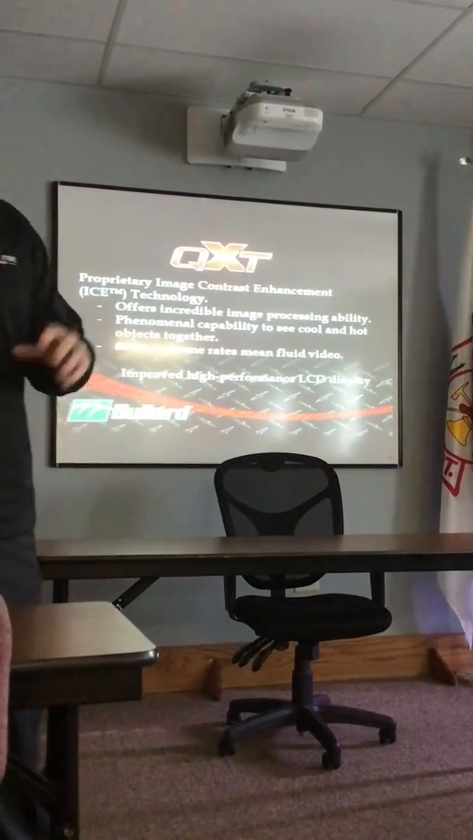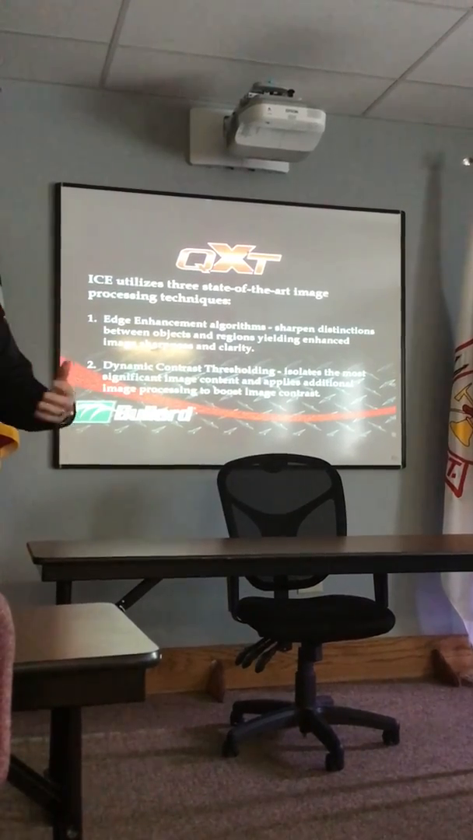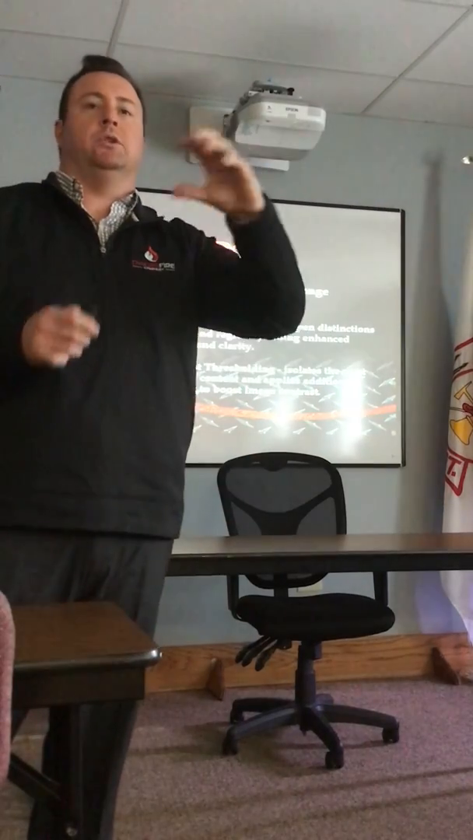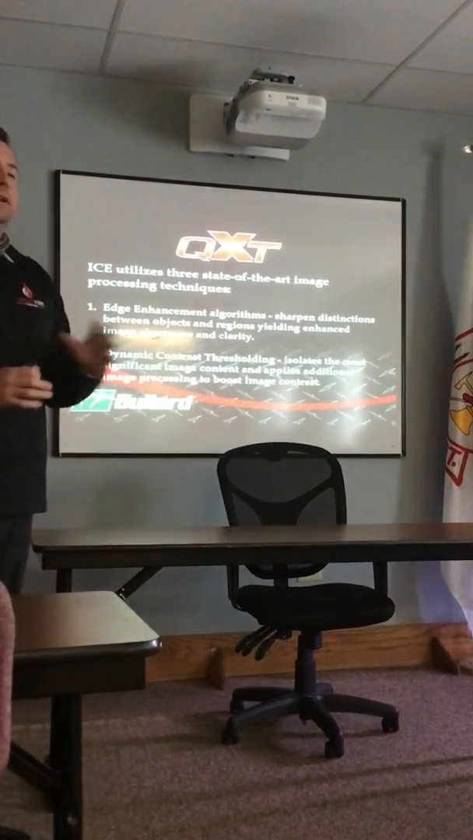I told you about that microbolometer that runs twice as fast at 60 hertz. And then there's a new engine inside. The new engine inside is what we call ICE technology, image contrast enhancement. And what that means is it does three things. It makes edges of things pop really well when you're looking at them, so it gives more detail to the picture. It does a great job of transparency, colorization.